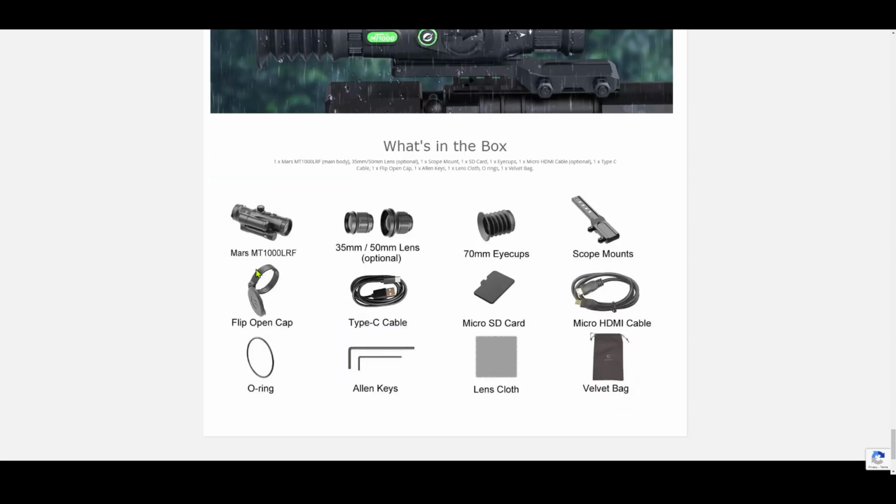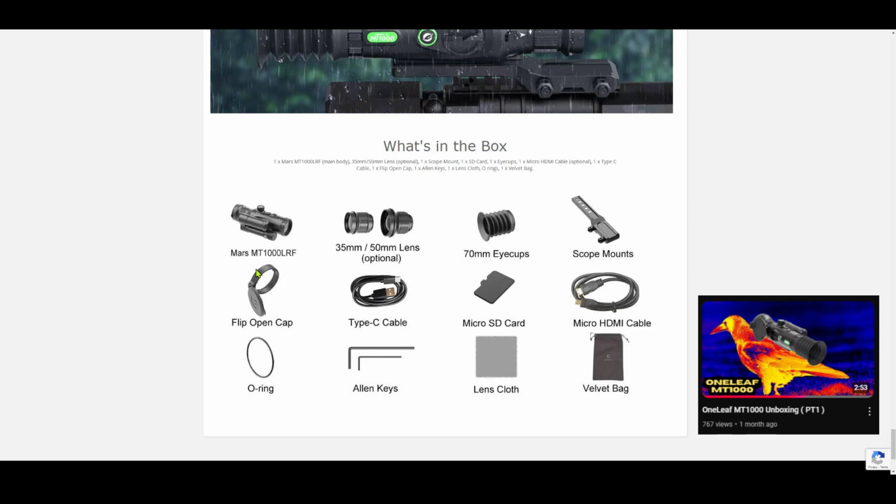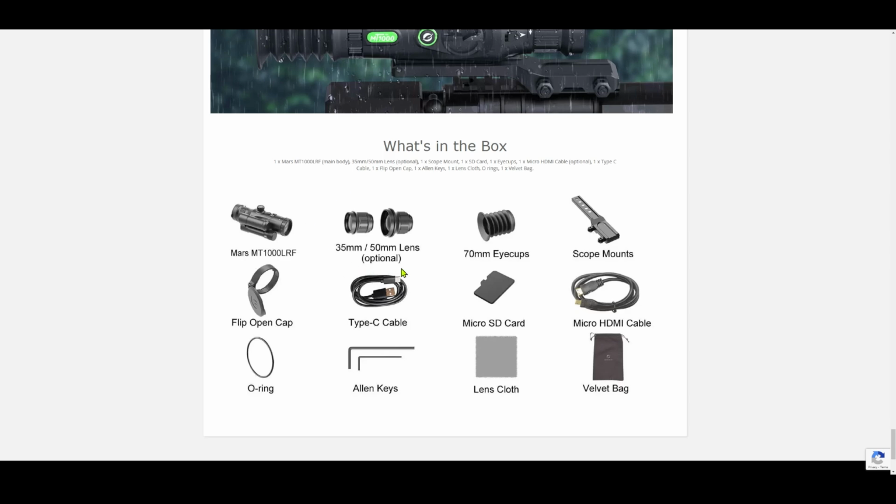This is everything in a box. Like you can see in my previous videos, I did a dedicated unboxing, so you can see how this is all packed. Comes with the 35 and 50mm optional lens like the one I have, which I highly recommend getting the one with extra lenses. Trust me, because you're doing the research online, you're not really quite sure what lens you would want until you're actually in the field. So having extras there that you can swap out is very, very crucial. So let's get into the hands-on.